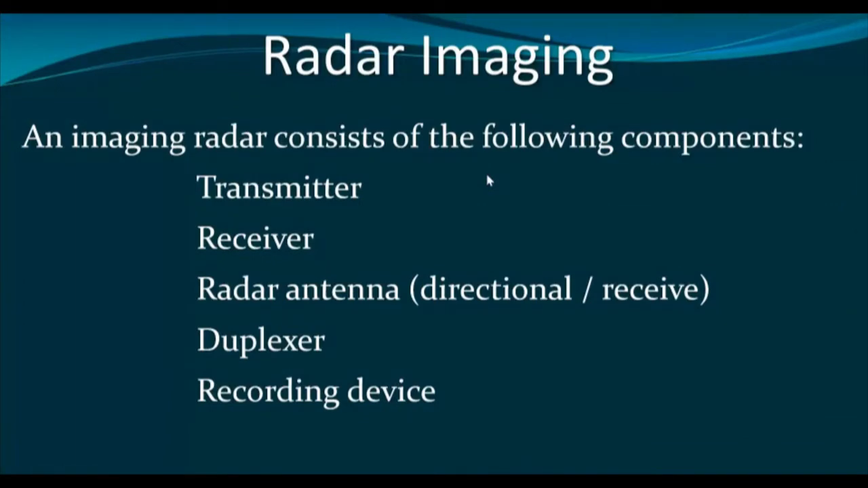If we use two antennas, the antenna that is throwing the energy towards the Earth's surface is called the directional antenna, and the antenna that is receiving the energy is called the receive antenna. However, as I told you, nowadays a single antenna is used as directional as well as receive antenna, and the duplexer is a device that coordinates when the microwave energy is generated and received.